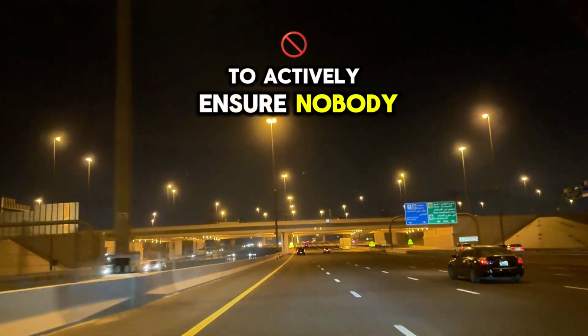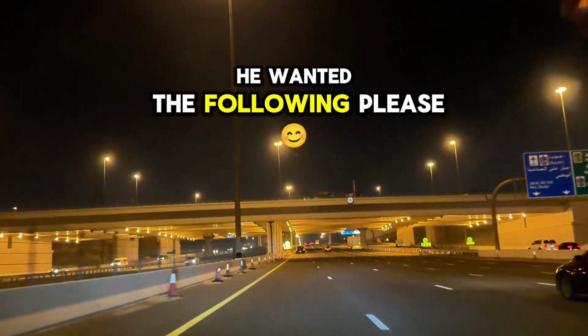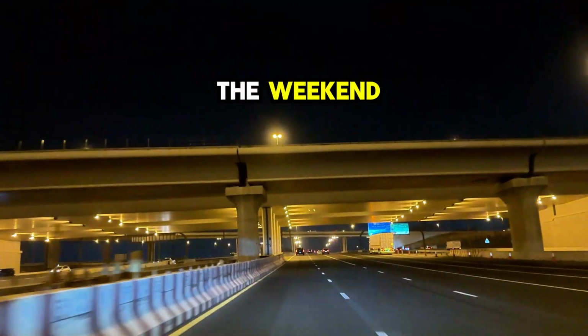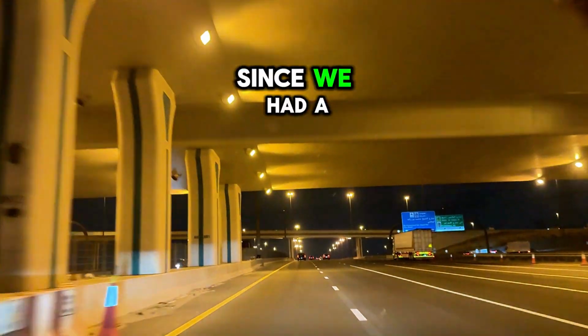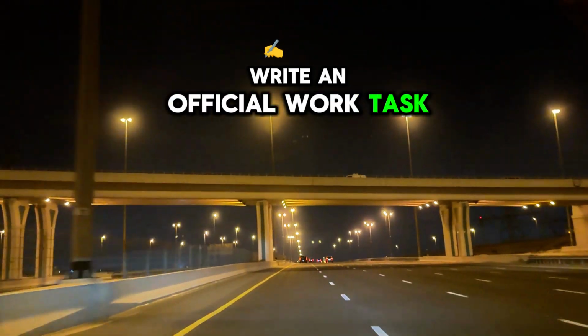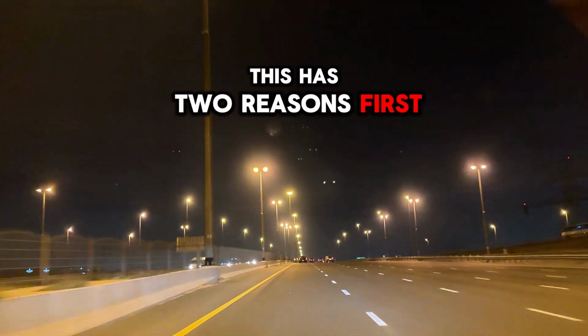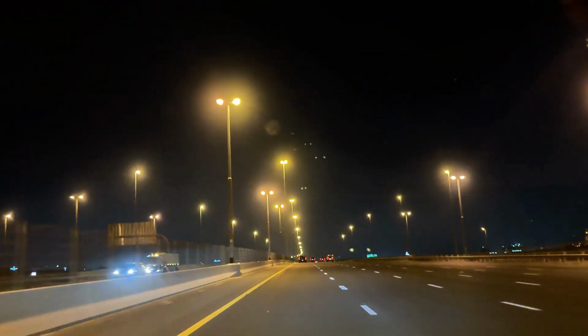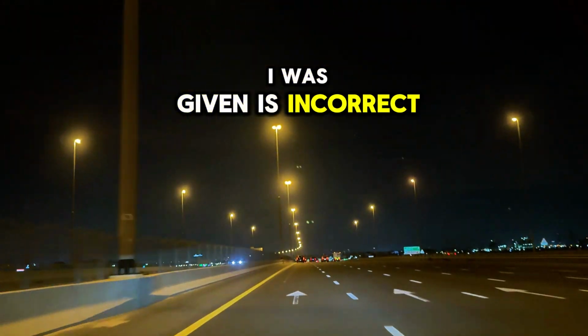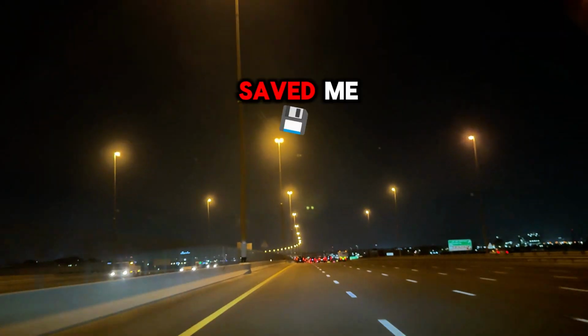To actively ensure nobody can work over the weekend, he wanted the following: please make sure no one can access their emails and remote desktop over the weekend, no exceptions. Since we had a ticket system and were able to attach emails to tickets, I asked him to write an official work task. This has 2 reasons. First, I like everything documented. Second, I have something to protect and secure myself in case the task I was given is incorrect. And it's exactly this that saved me.